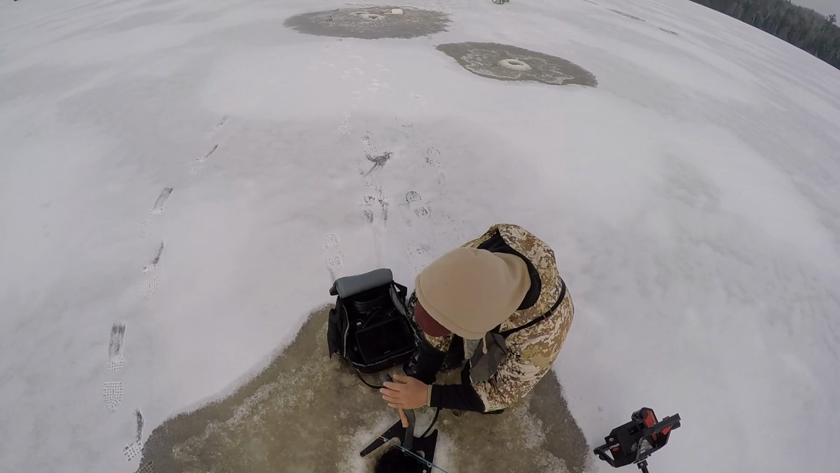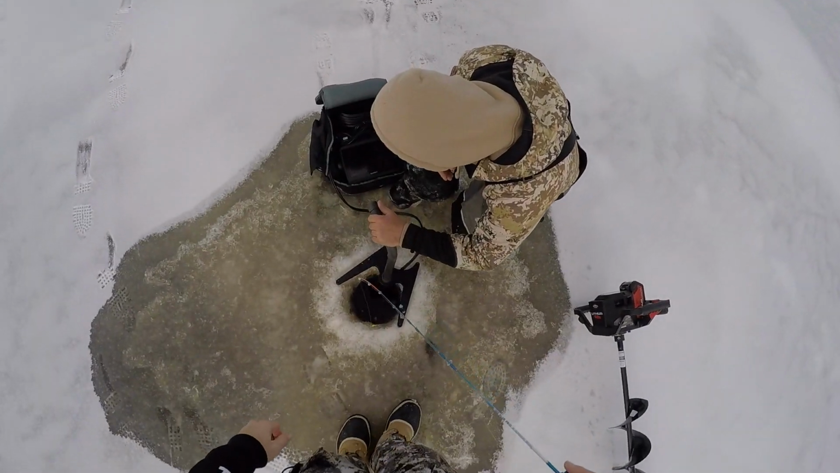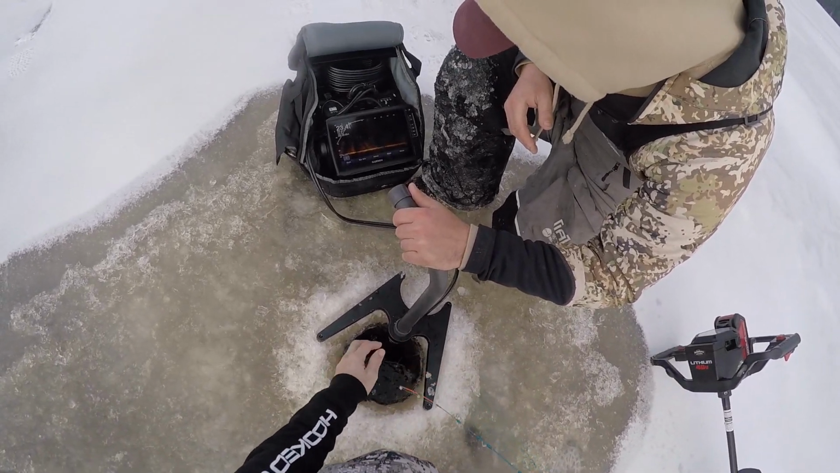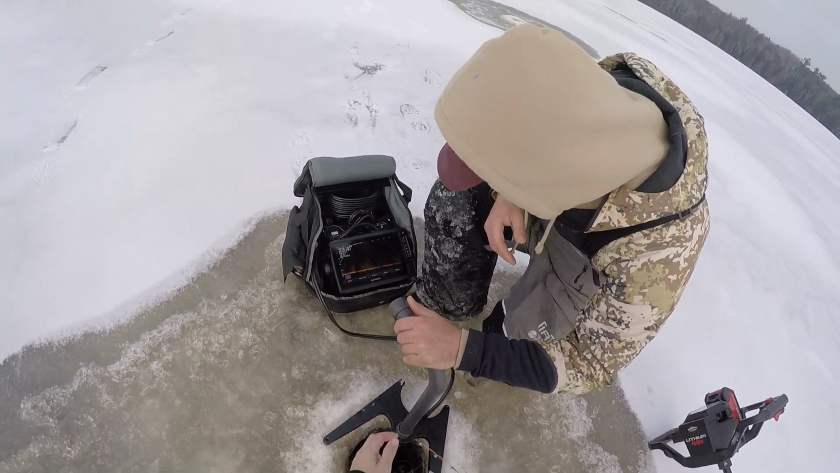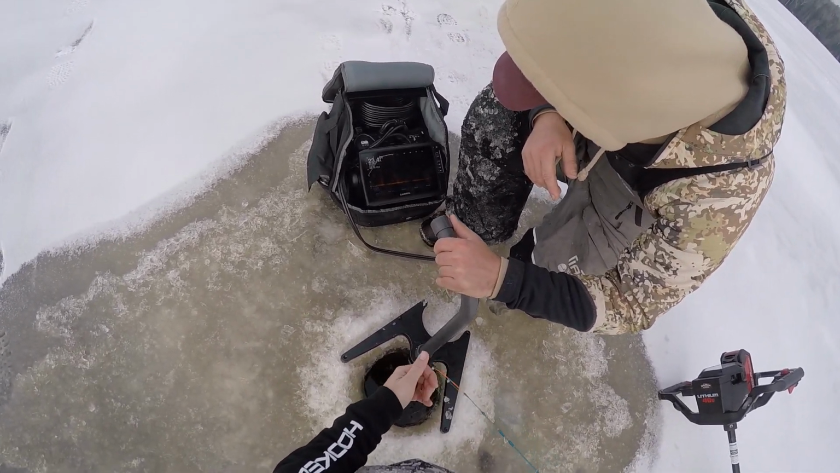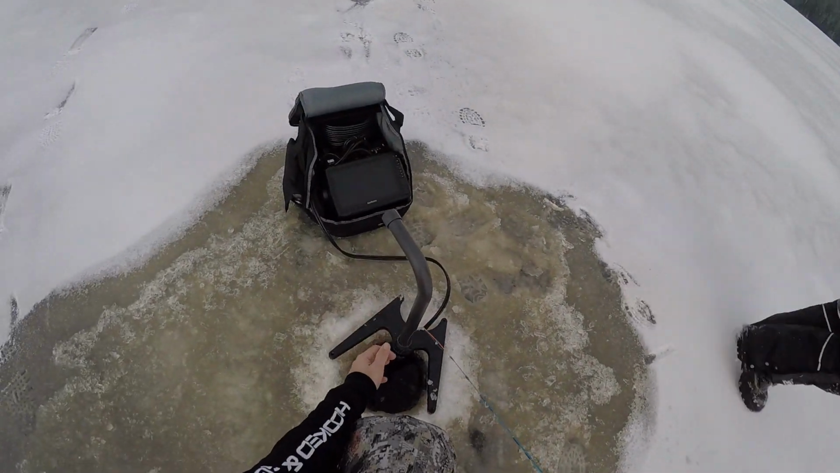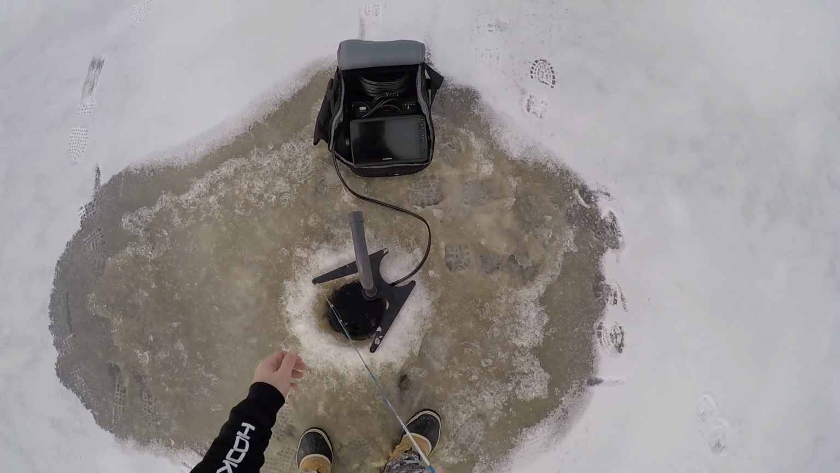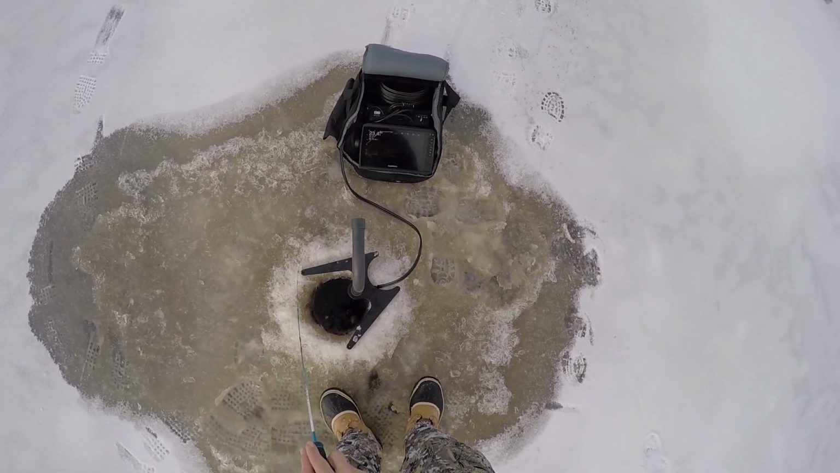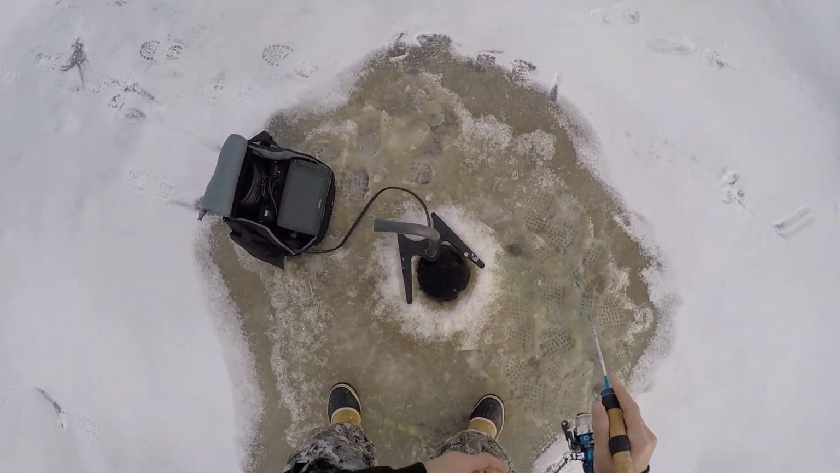Oh, that was a slab, man. Drop down. Okay. 5 feet off. You should come. Yeah. Never mind. He's moving the opposite way. Is he moving back towards that hole? No, he's moving that way. Just saying. Let me just keep jigging here. I'll see. Get on top of this thing.